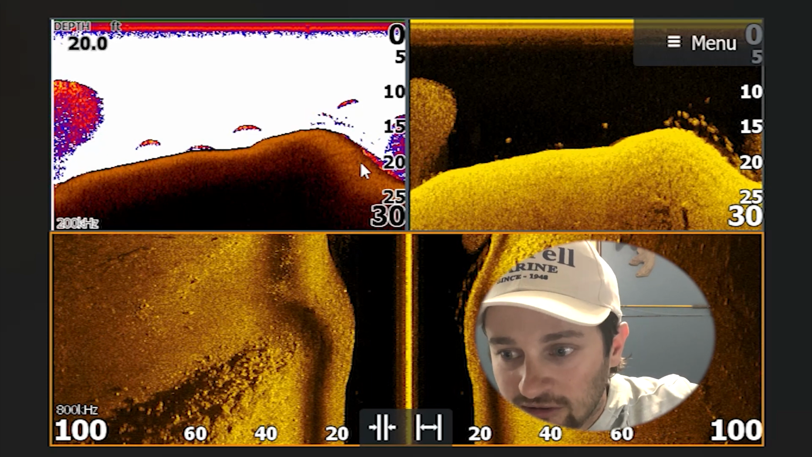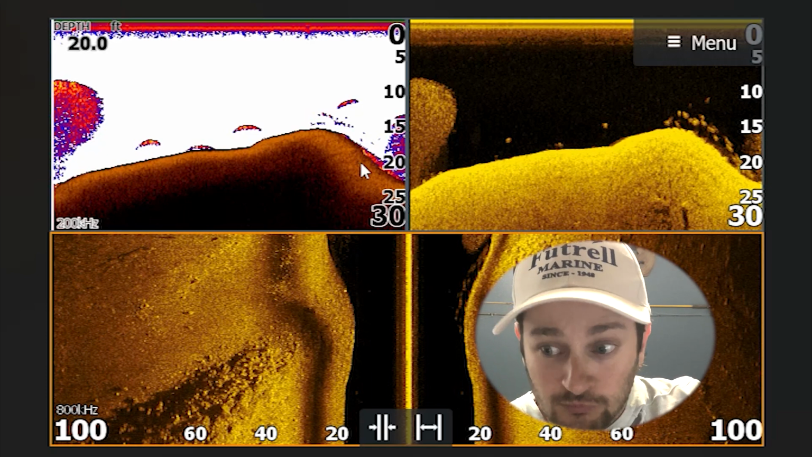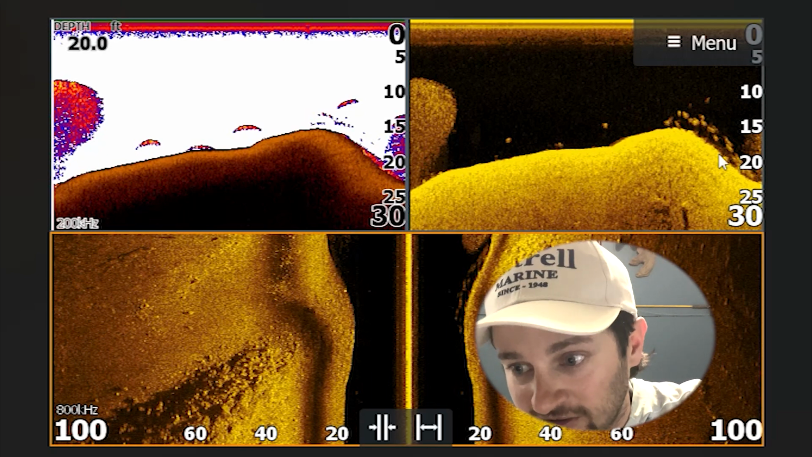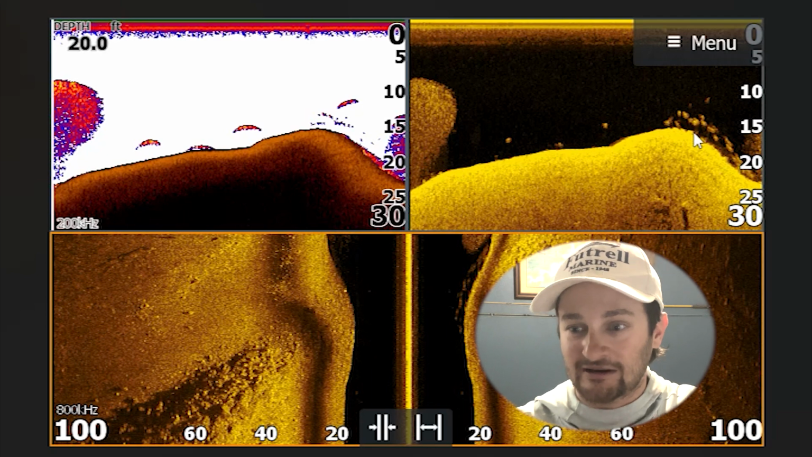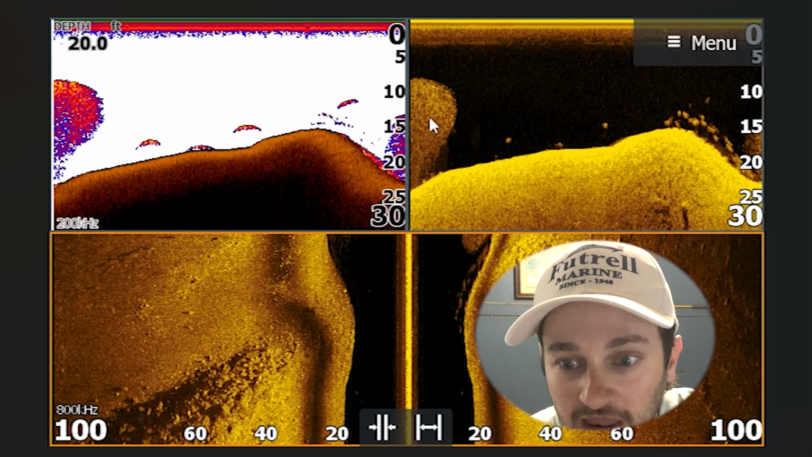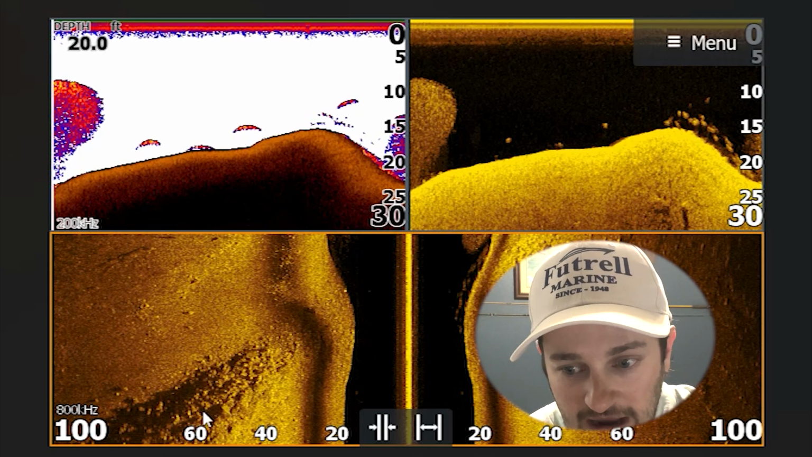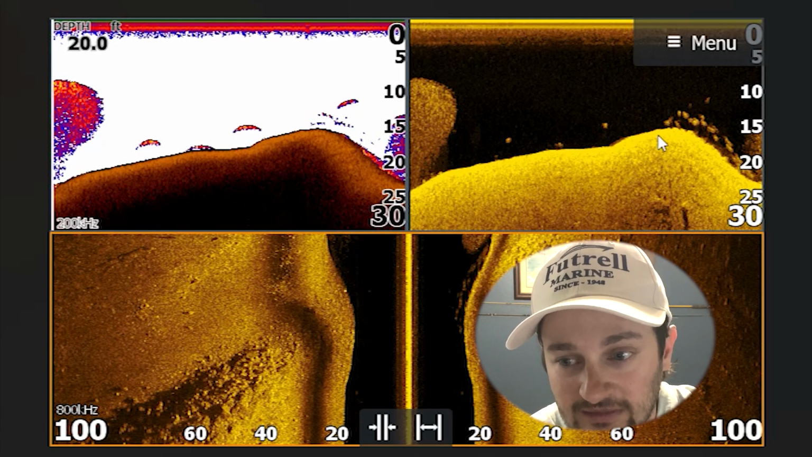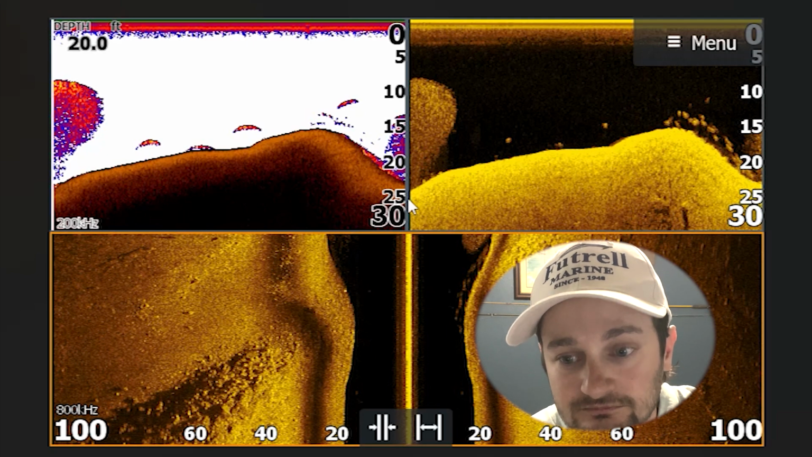Right here in this image, guys, when I first went over this, before we talk about these dots y'all are looking at, you see this is bait fish on the left. On the side image there's rock. This is a roadbed, okay, and you see that's the top of the roadbed and it drops.